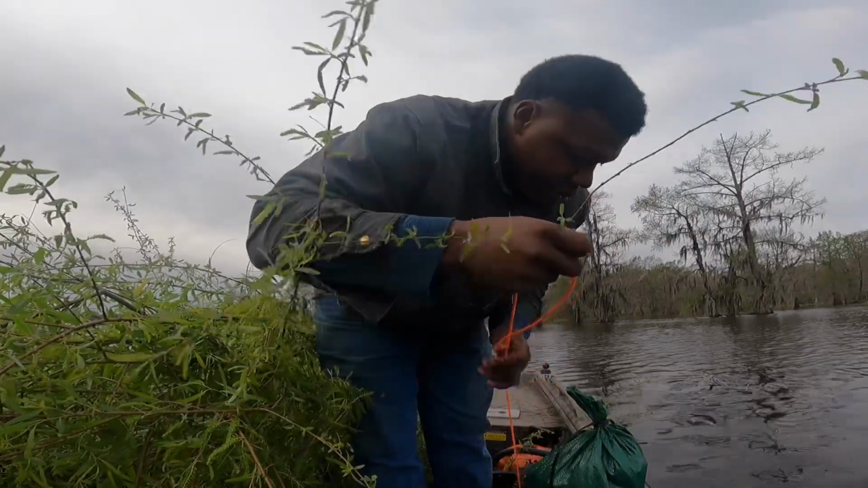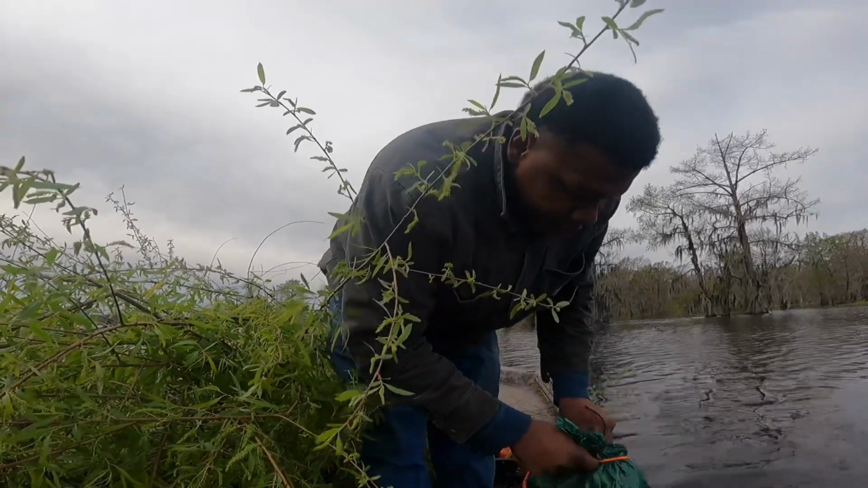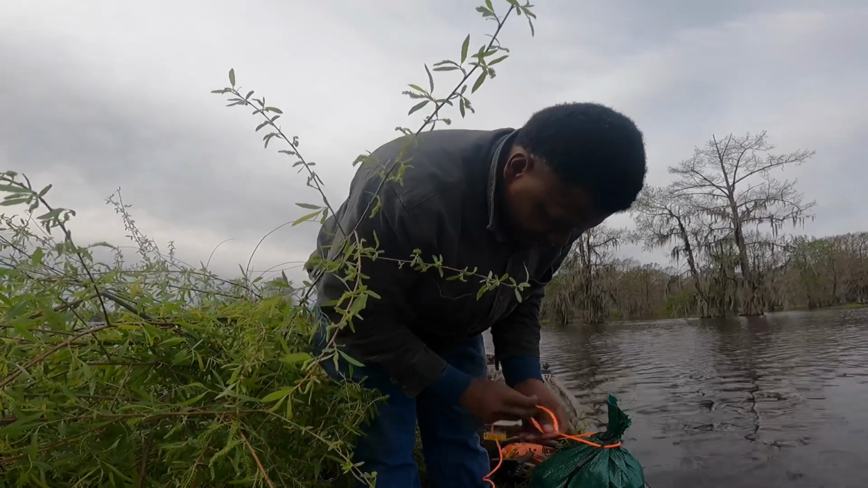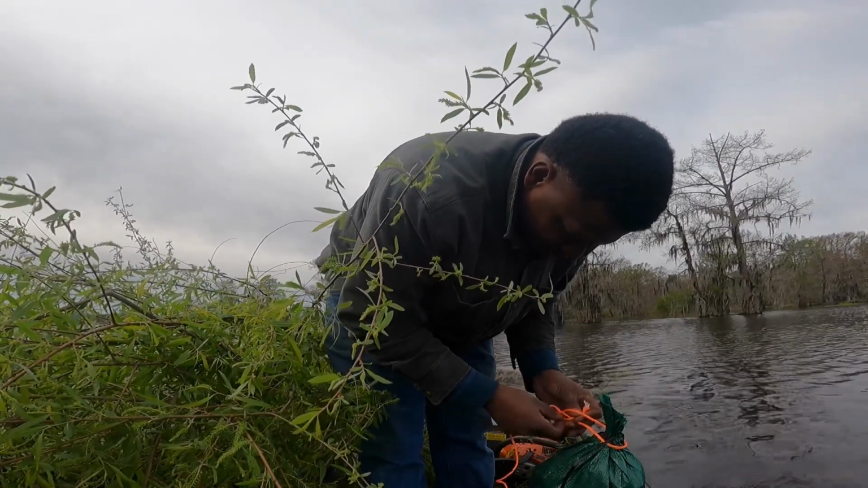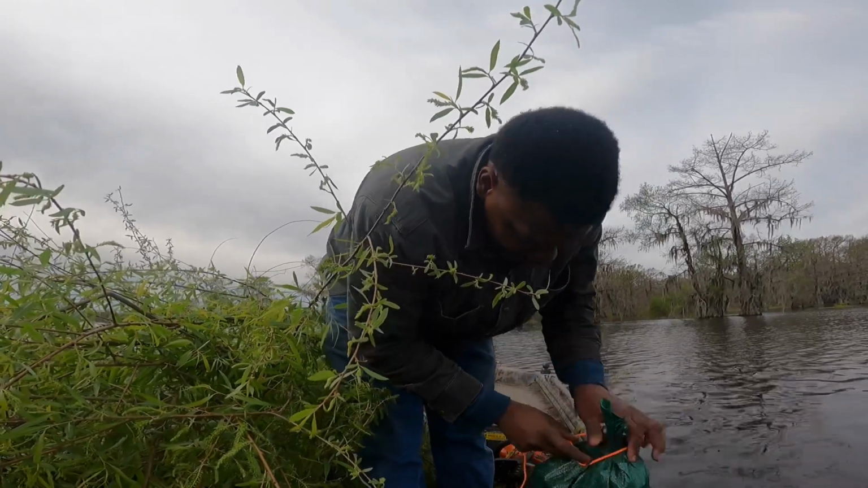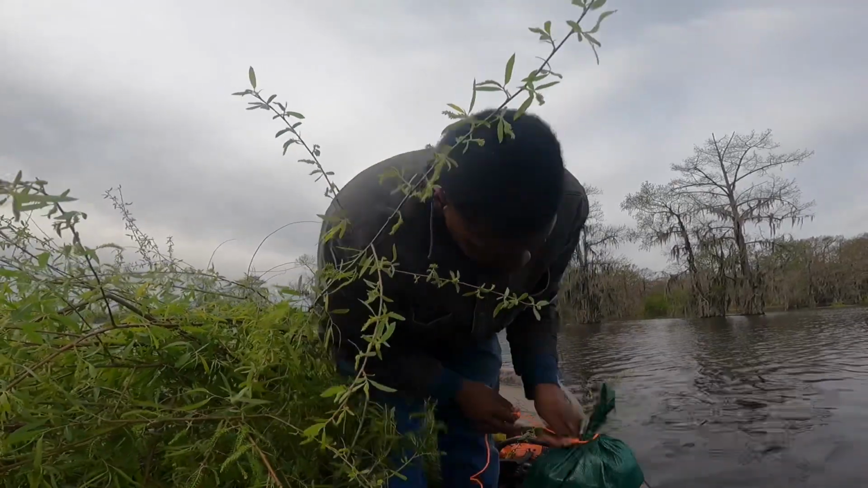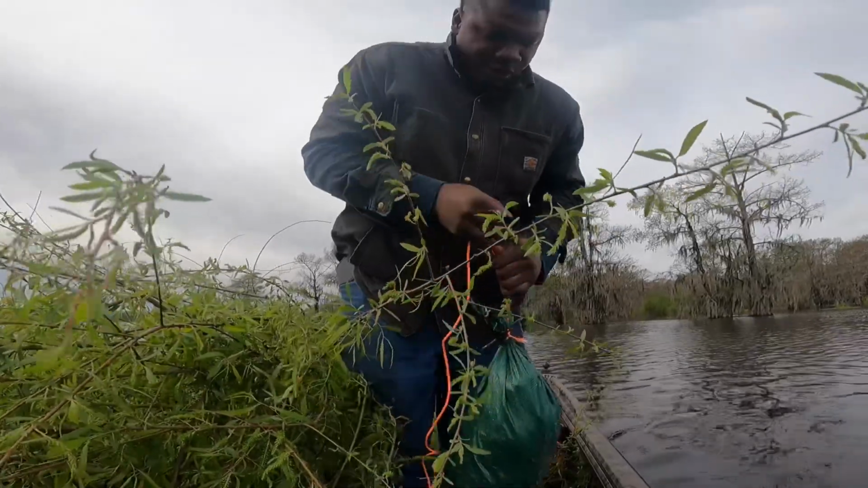So I'm just gonna take this paracord, tie me a real good knot on this bag, and get it tied to this tree and get the junk out my boat. You know, that ain't going nowhere.